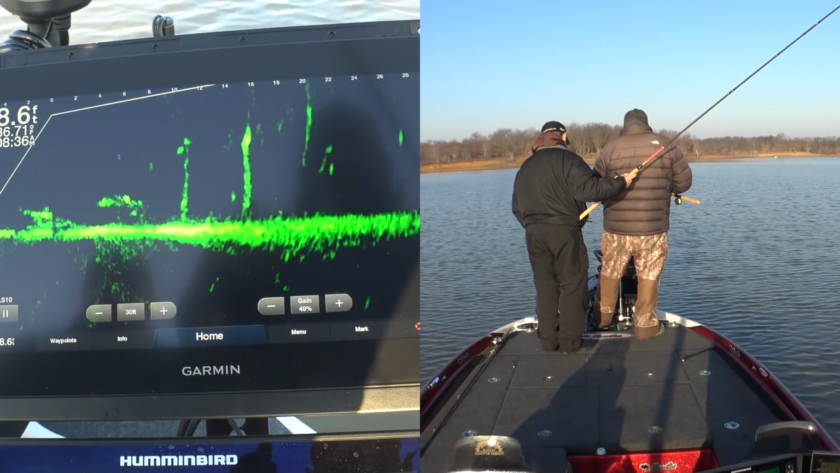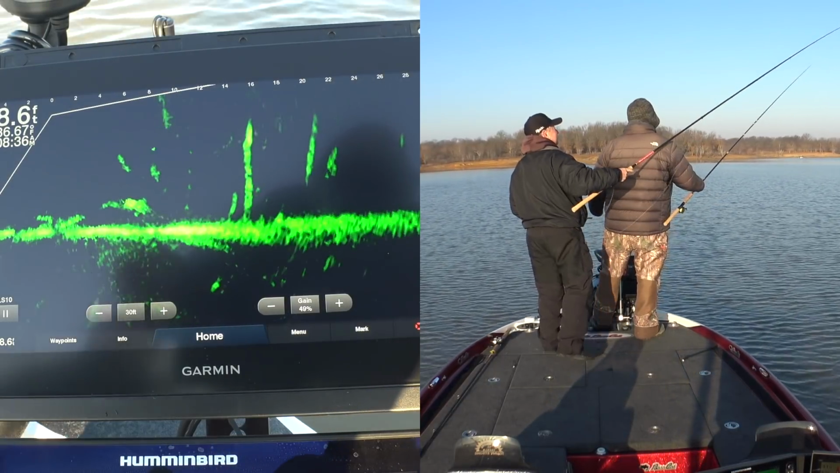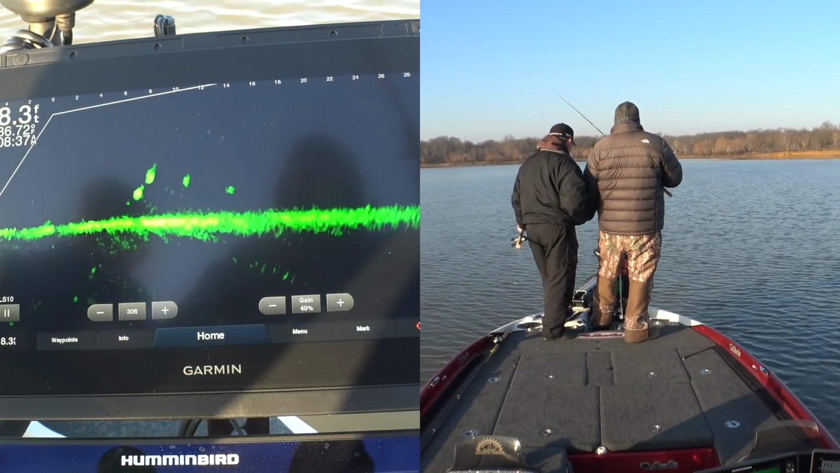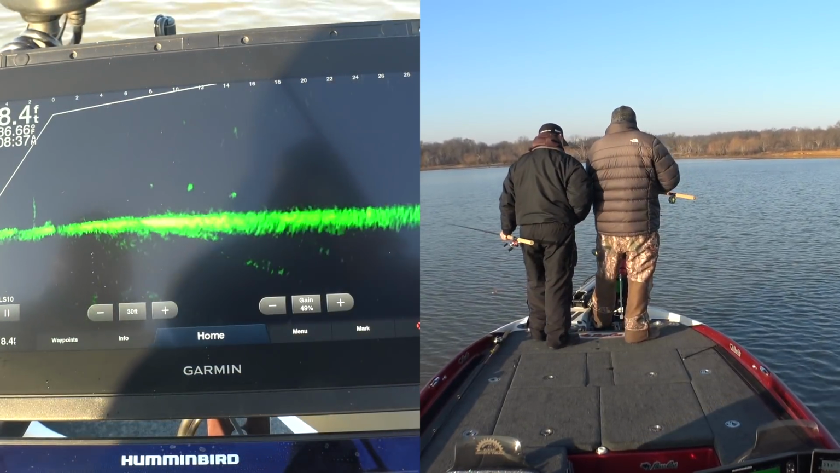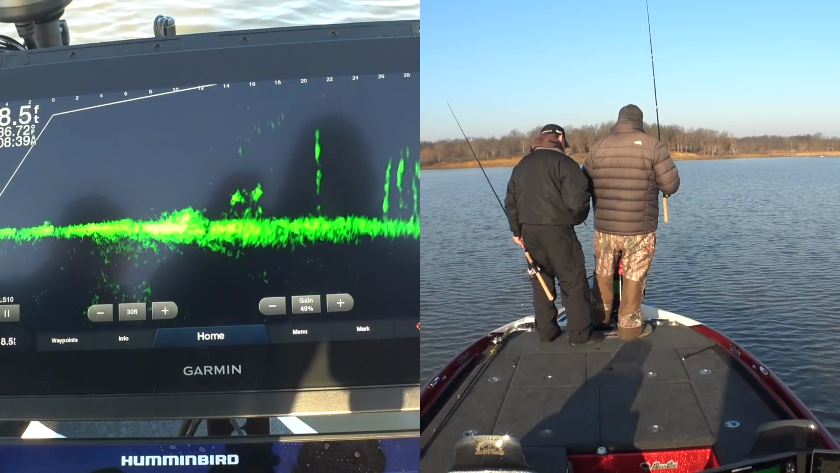He's hanging on that. There we go. Oh, there he comes. Yeah, he came after it. Ooh. Okay, so that fish was fairly aggressive coming after that. Yeah. He wanted a piece, he just wouldn't commit. There's a couple there on that stump.